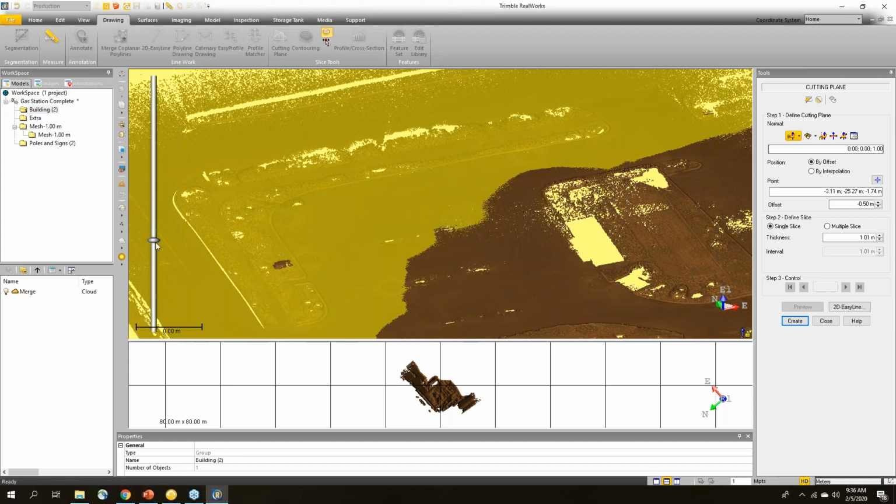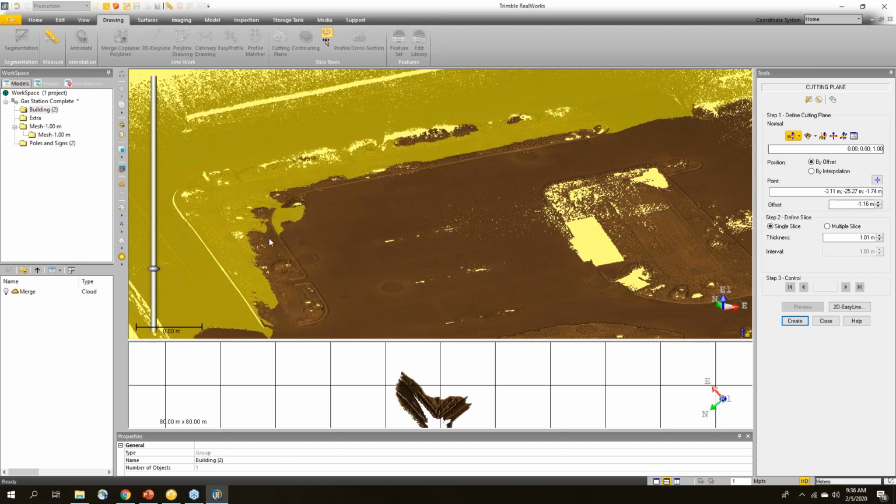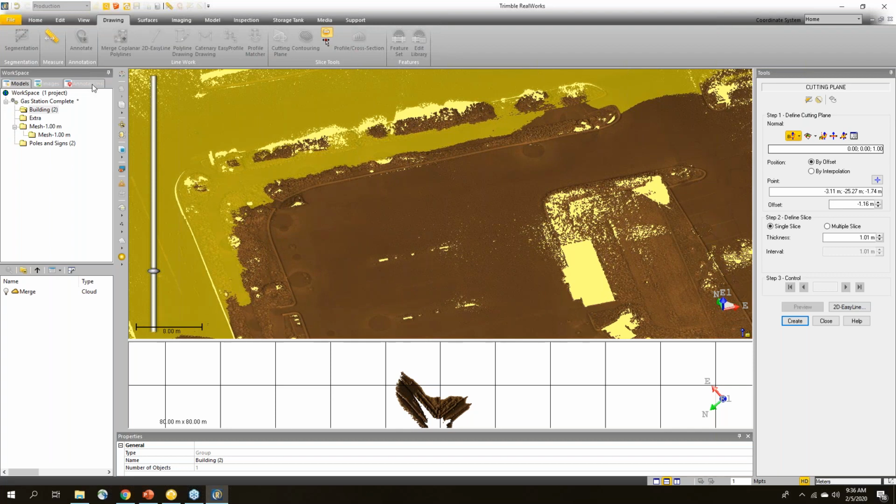And as I continue to move this plane down, you can see that the water is all going to start to settle in this corner down here and all leading into here. So you would hope that there would be some sort of a drain over there.